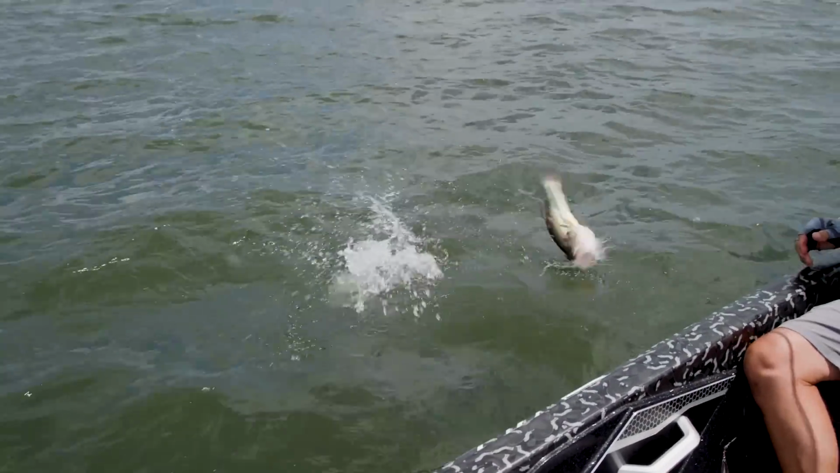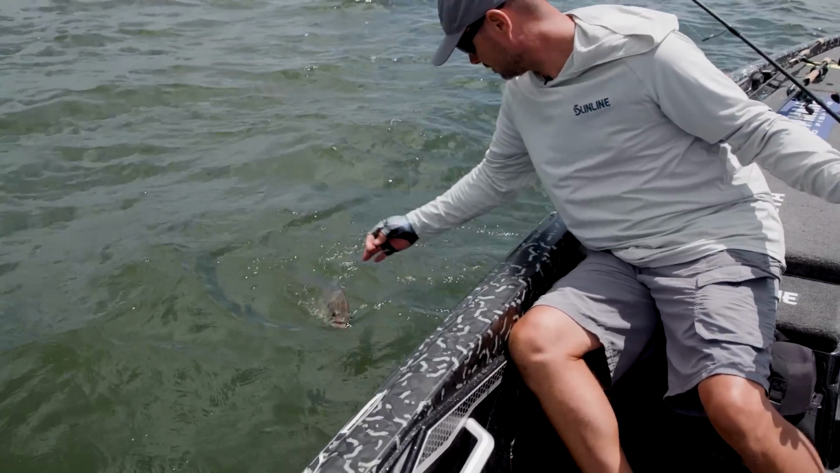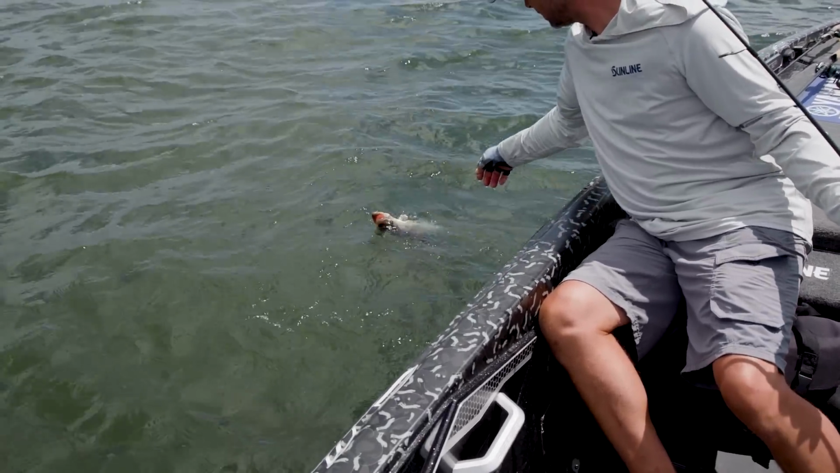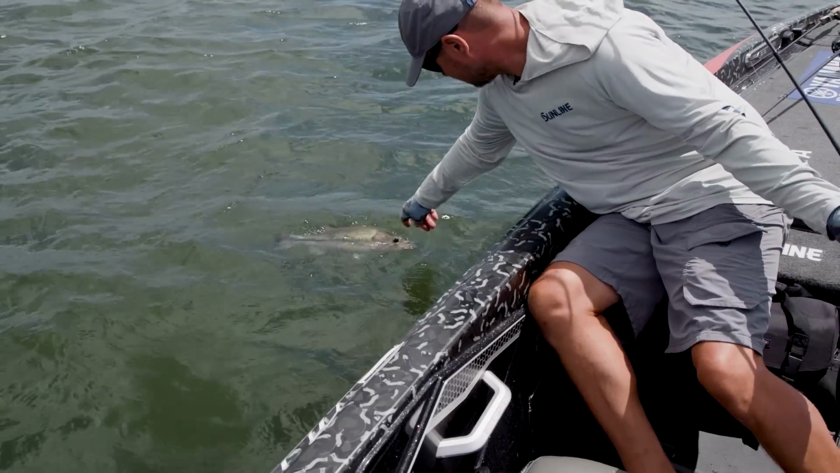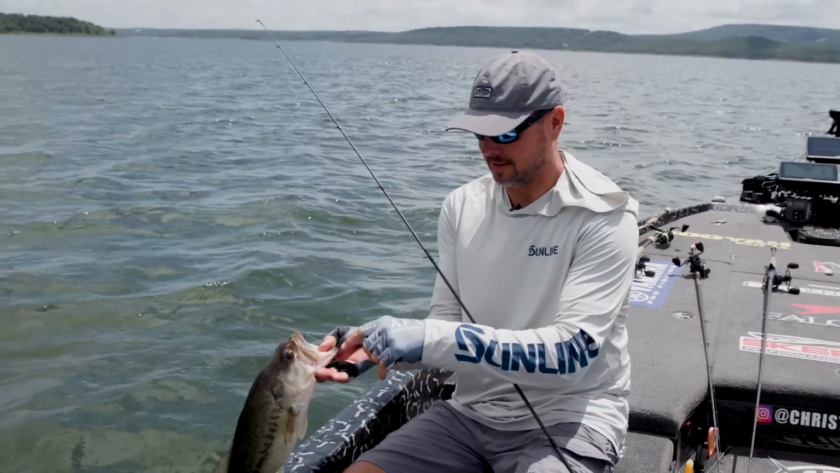I think I took a spoon in the butt. Old crawdad eater. I got pointy.